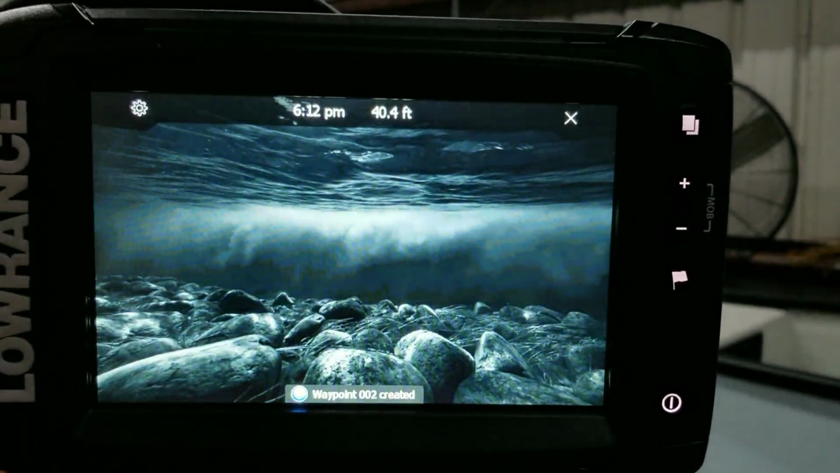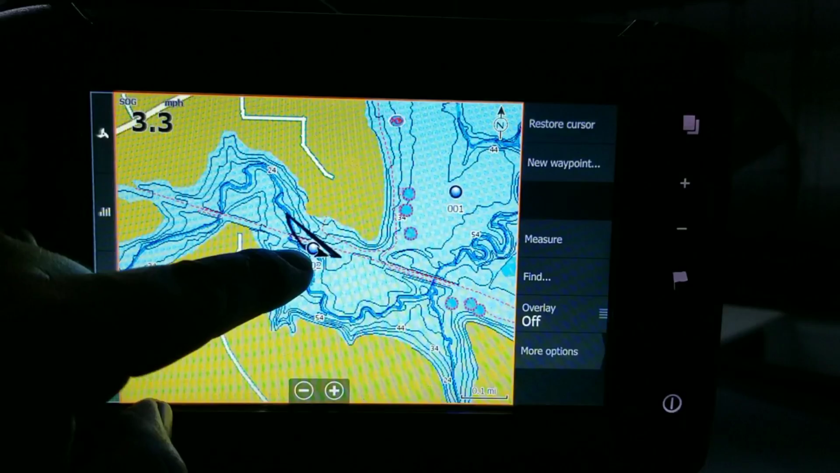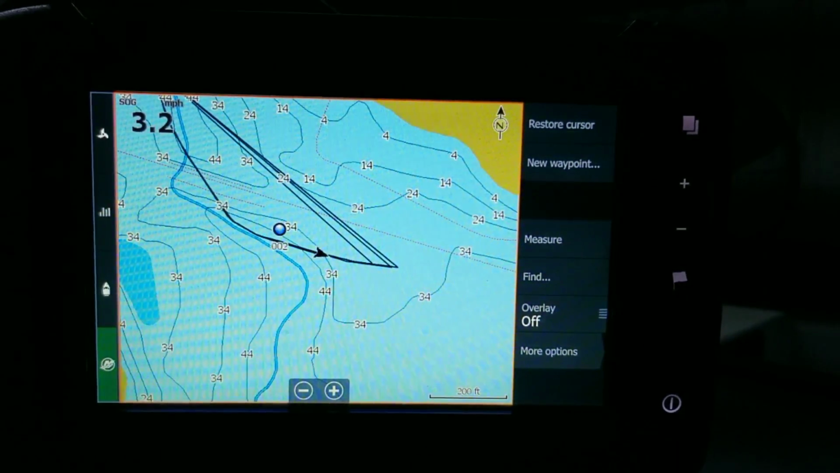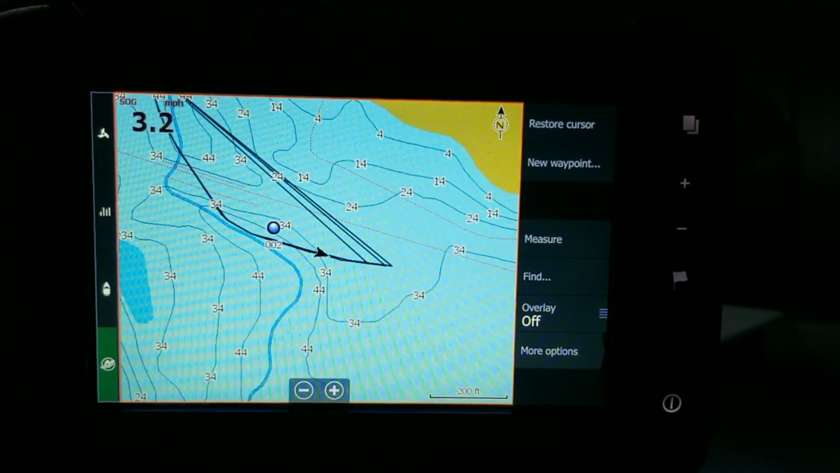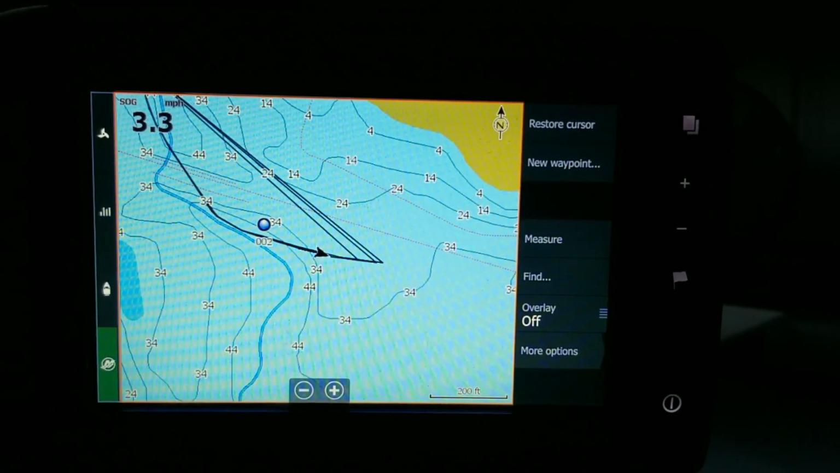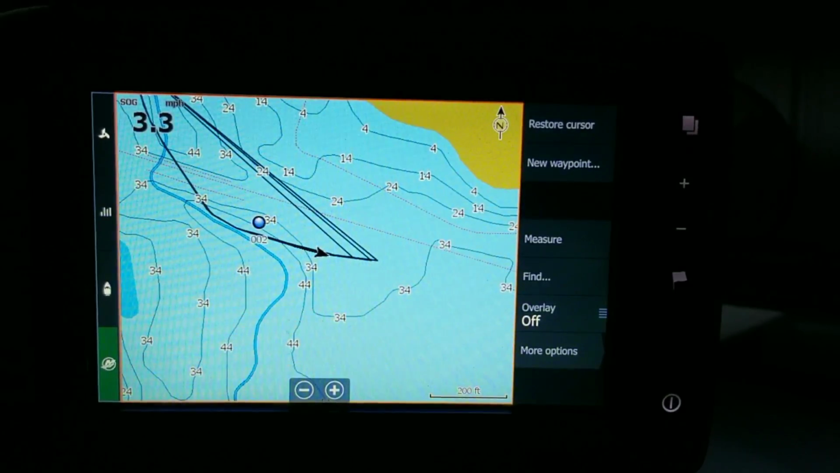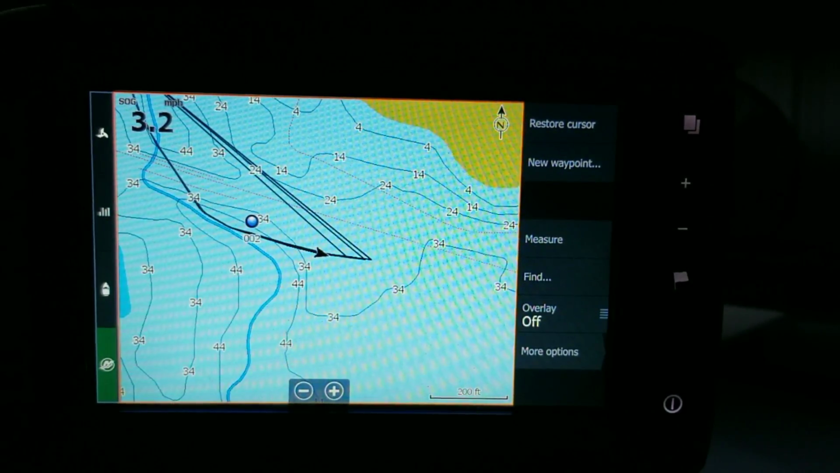Go to my charts. And now, if we take a look at it, 002, that's exactly where it is. Notice it's behind the boat, because what you're seeing is behind you, not in front of you. But now I can go back to that point that I saved on my side imaging where I had those laydowns, where I saw that school of fish, and I can go back and I can get it. So that is a really great thing to do. It's a nice setup. Side imaging to me is one of my biggest tools I use.